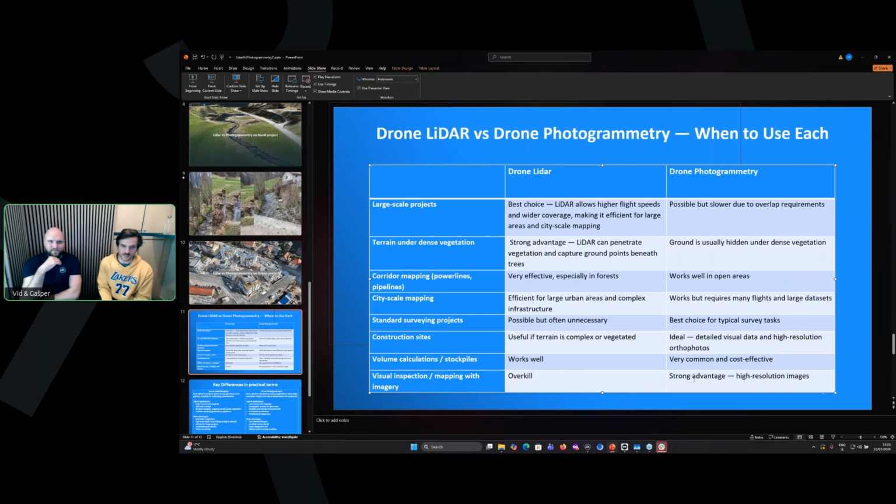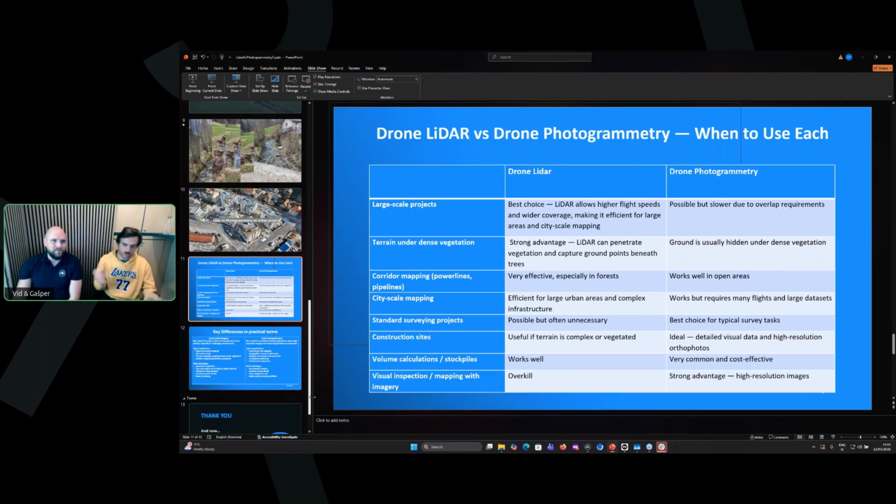That yes, LiDAR, it's expensive, it's bigger, and it gets really good results. But you don't always need that kind of results with the basic workflow you have. So the photogrammetry, it's easy, it's a smart drone. You just put it on the ground and it flies, and it does everything. It's 15 minutes and it's done. So this is the main advantage.